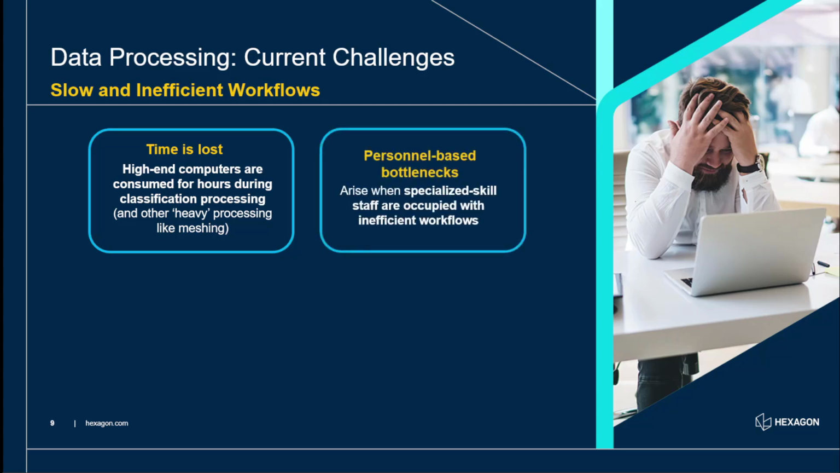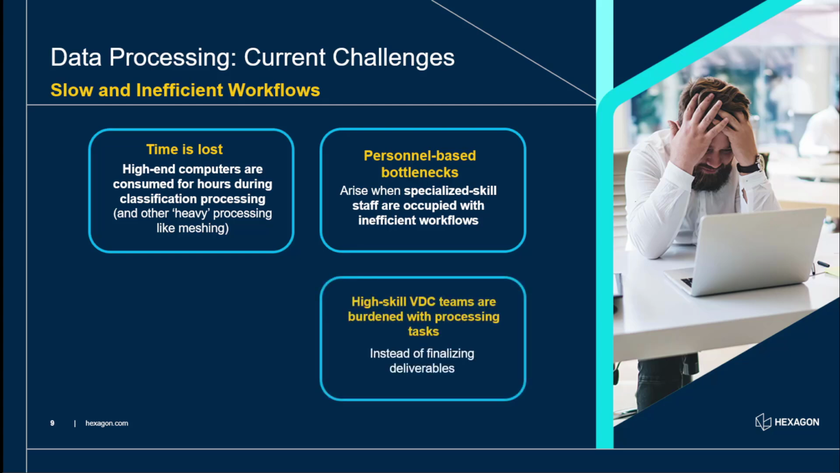Another thing is that you have personnel with certain skill sets who know how to use the software, and if they're not available, that causes an issue. Again, with HxDR Reality Cloud Studio, that goes away because it's a single button click: you choose your classification model and it will start running straight away. You don't want to pull high-skill VDC team members away with processing tasks.